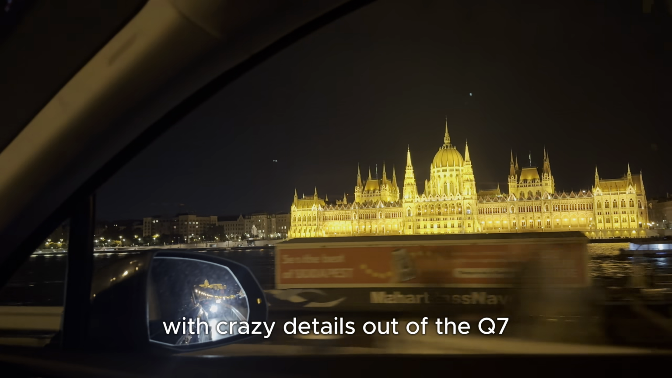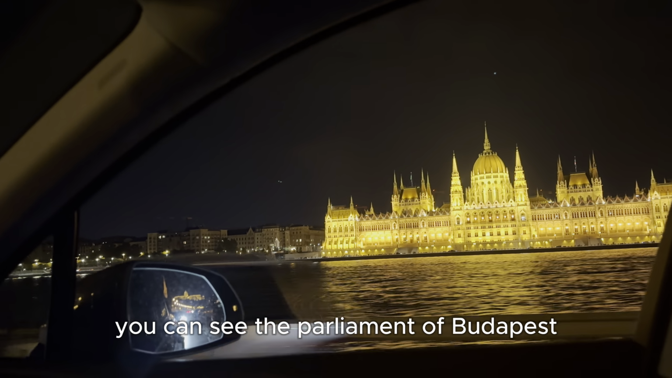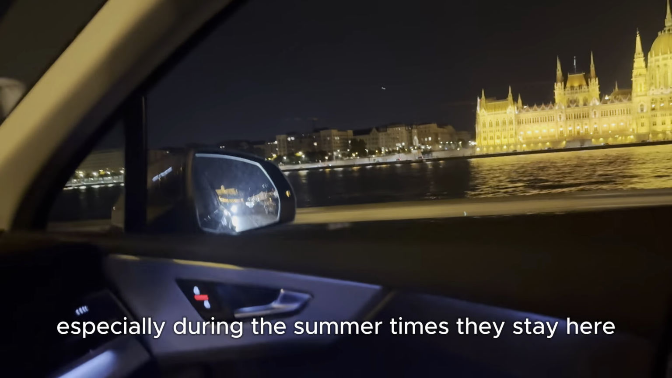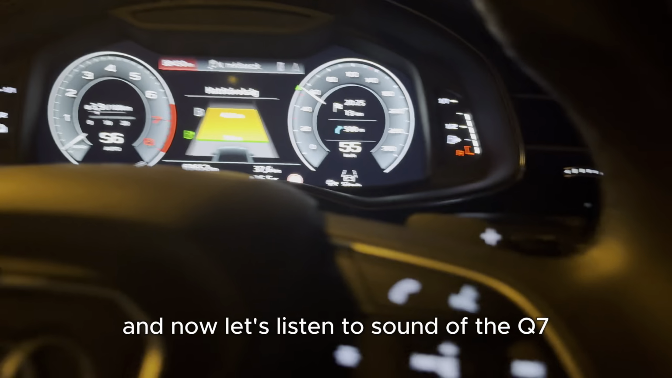With crazy details. Out of the Q7, you can see the Parliament of Budapest. Such a beautiful building. And people just, especially during the summer times, they just stay here. And now let's listen to the sound of the Q7.